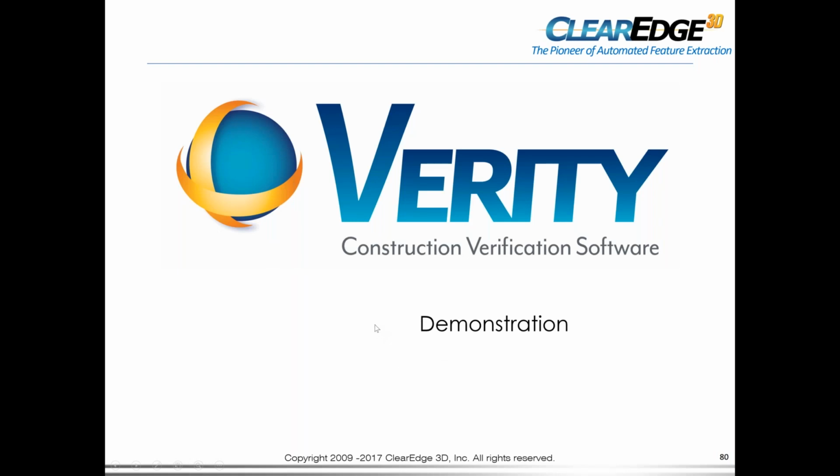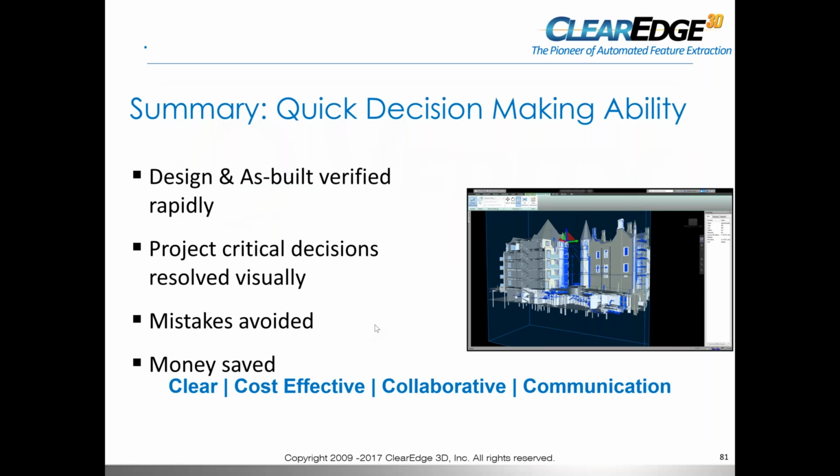Okay, so for Verity, just a quick summary. Now that you saw what Verity does and what the capability is, it allows you to make some quick decision making. You're getting very quickly the design versus the as-built. And if you see any deviations, Verity shows you the deviations, and you can very quickly, early on, make decisions that'll impact your cost and your schedule. If something's out of tolerance, you've got to change it.